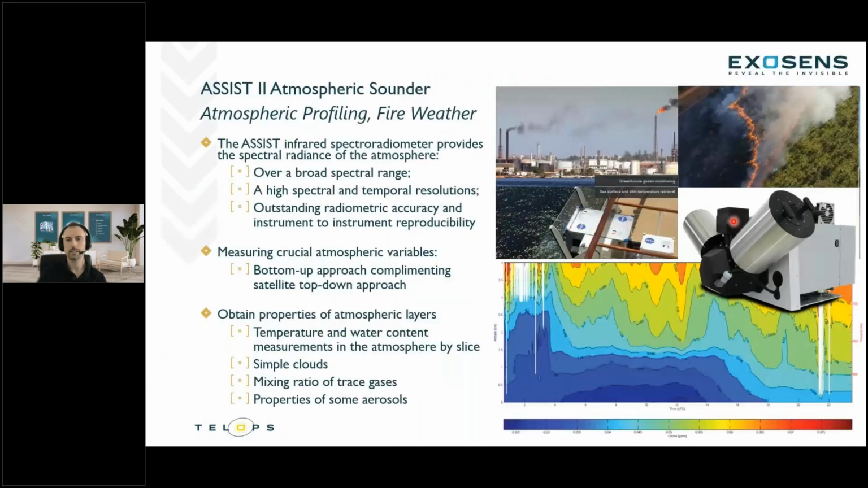Next is a product. This is the ASSIST 2. It's an atmospheric sounder. Okay, this comes to us from LR Tech, the company that just recently joined us. And this is for atmospheric profiling, and it could also be used for fire weather. Atmospheric soundings. So this provides basically a bottom-up approach to atmospheric soundings, and they play a key role for researchers. Allows you to measure crucial atmospheric variables.